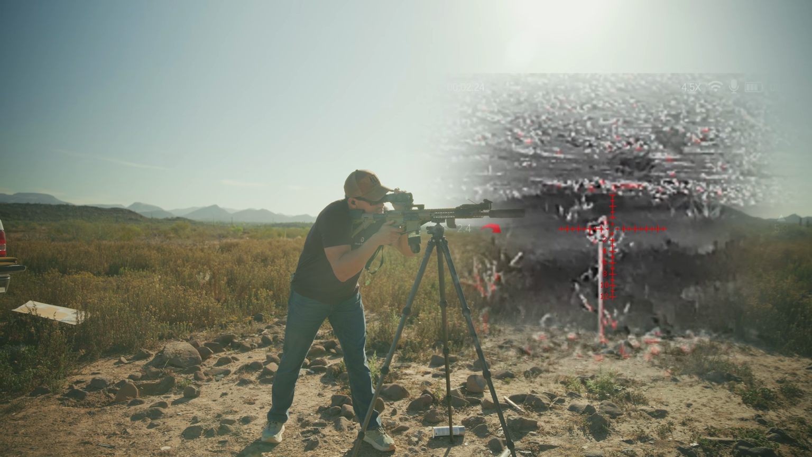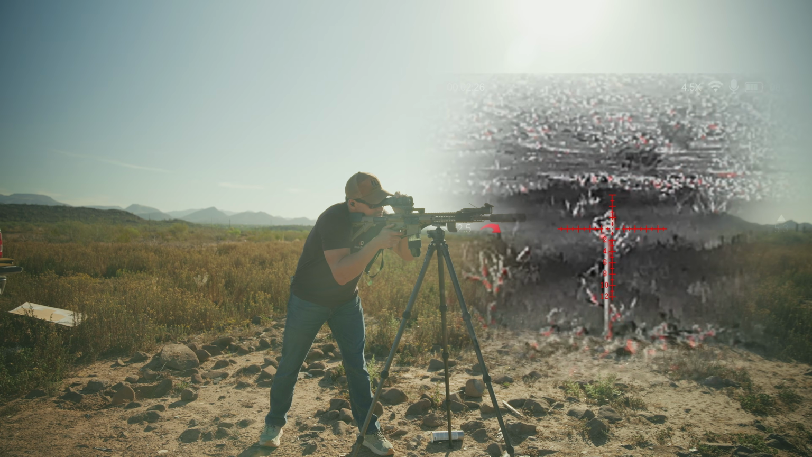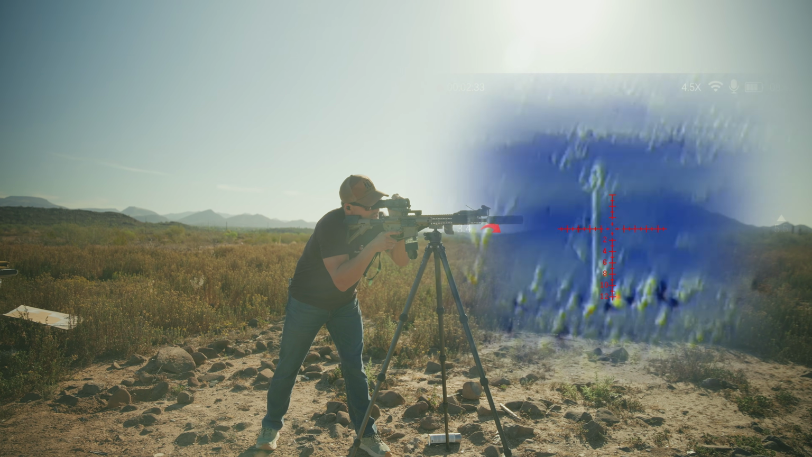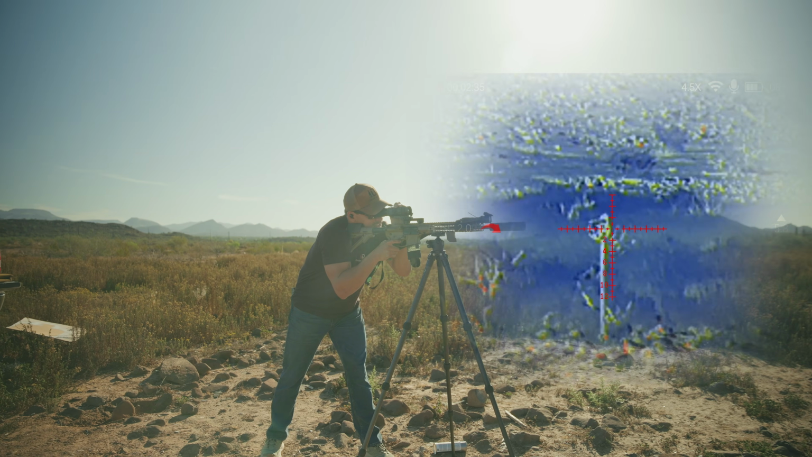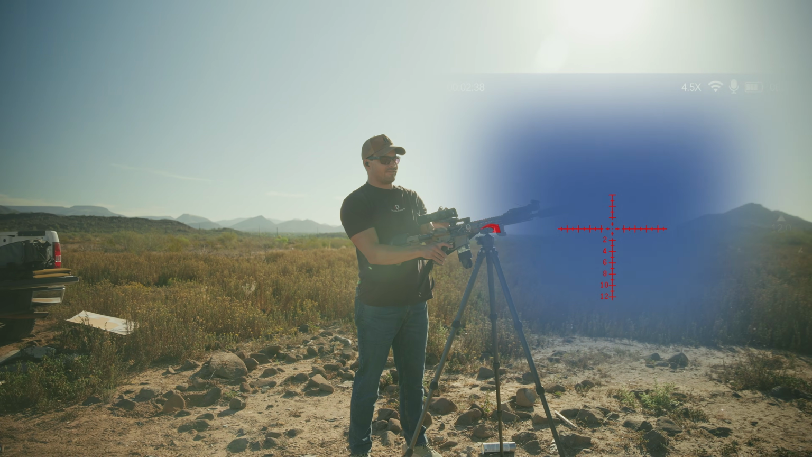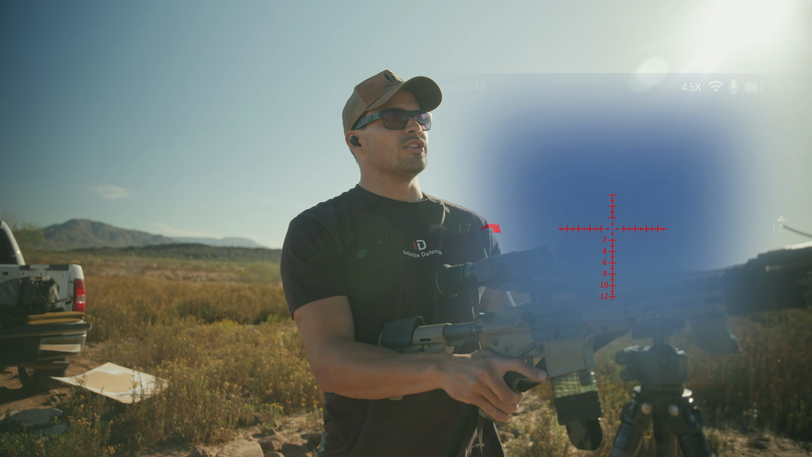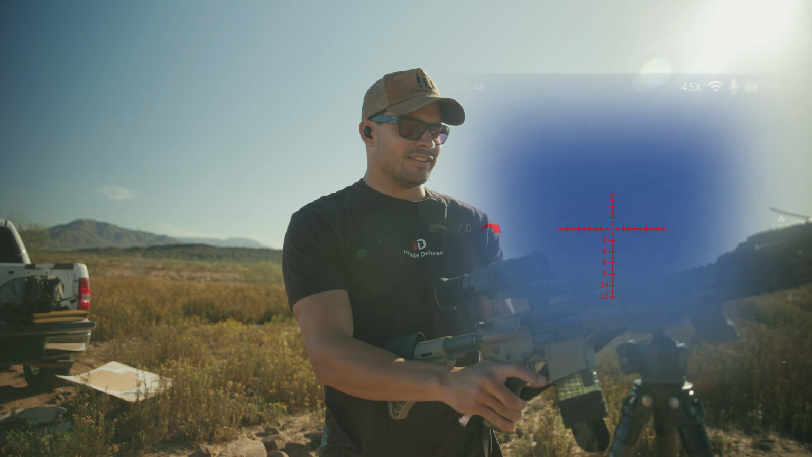It's reflecting a lot of sunlight, but you still can't really see where you're hitting, but at least you know that you hit it. So if you're trying to shoot steel and you already have a sighted in optic, let's run downrange, paint everything up, and we'll show you why this is good.